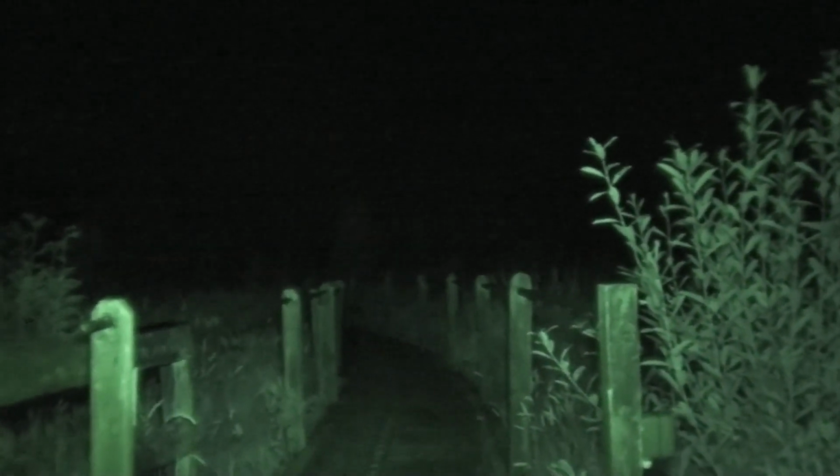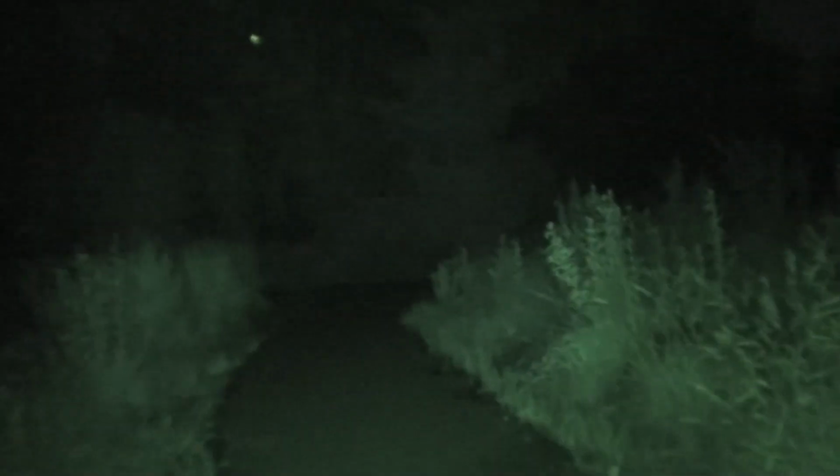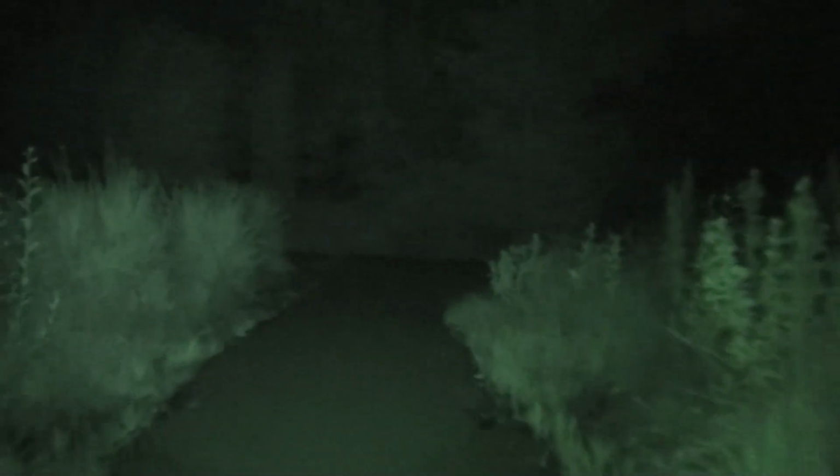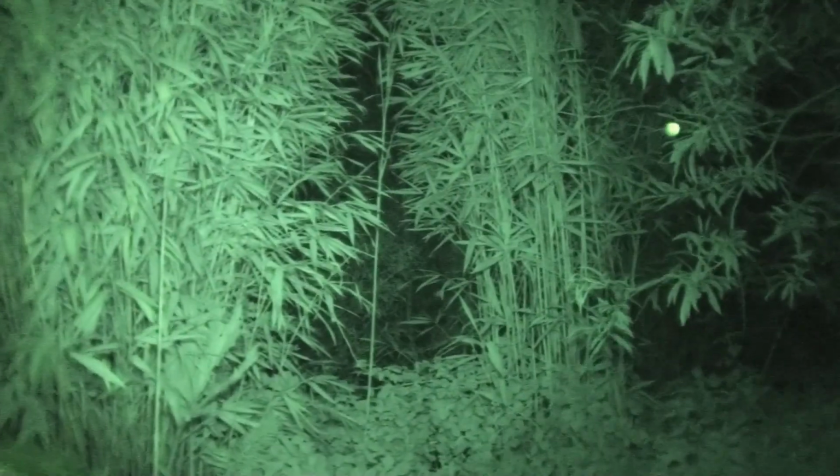And it cuts through the marsh on a kind of a wooden gangway, you know. There's some bamboos.